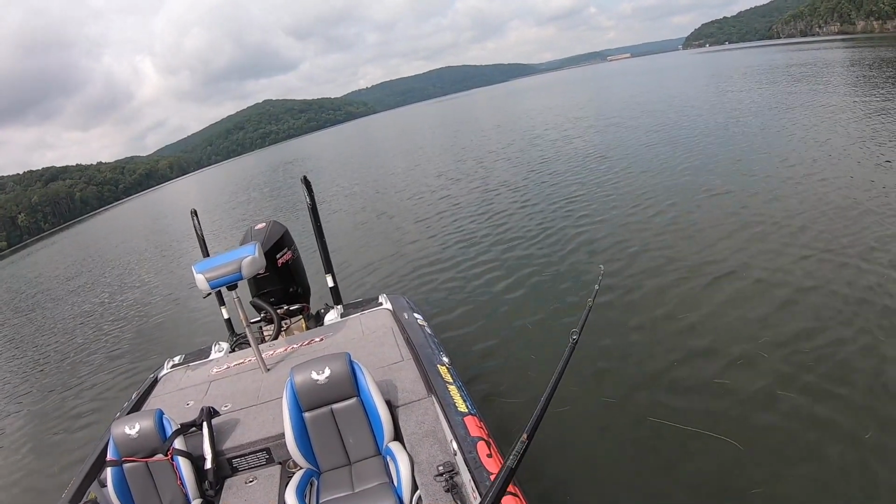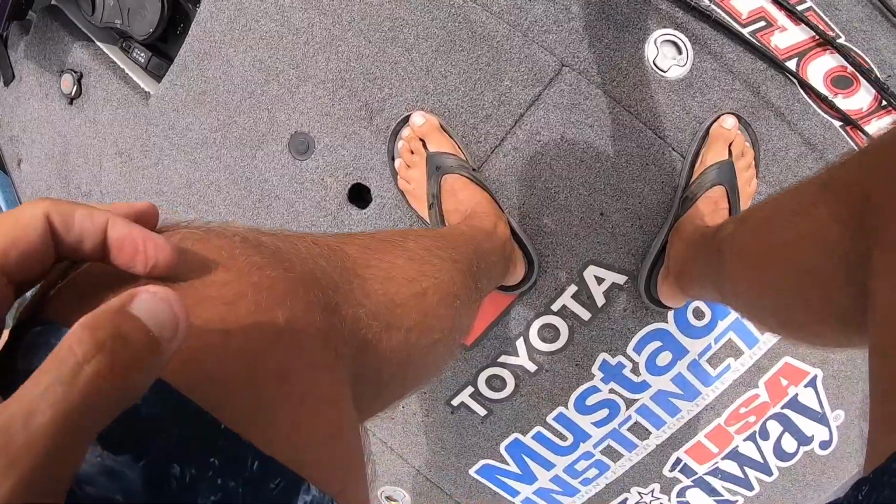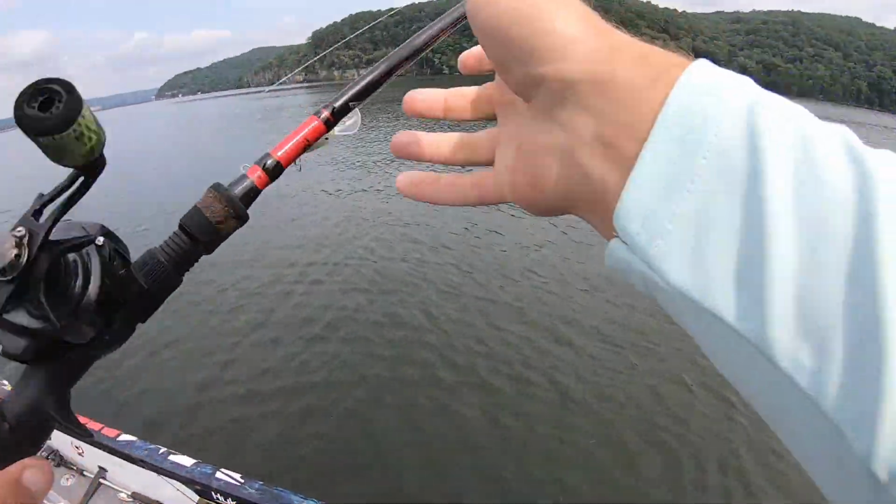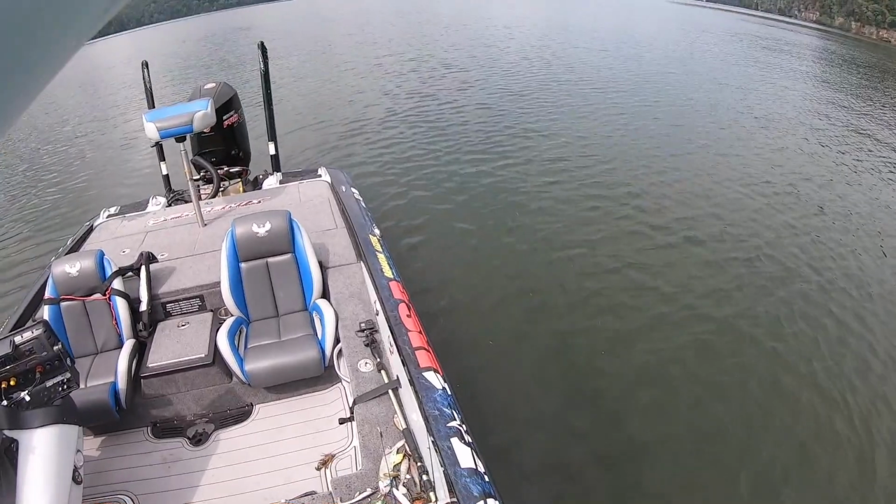Tell you what, I honestly believe I can catch these fish right here on the crankbait. Just the way they're set up, I feel like I can catch them on a crankbait. I'll try this one. If I can get it through the eelgrass, I think they'll bite it.